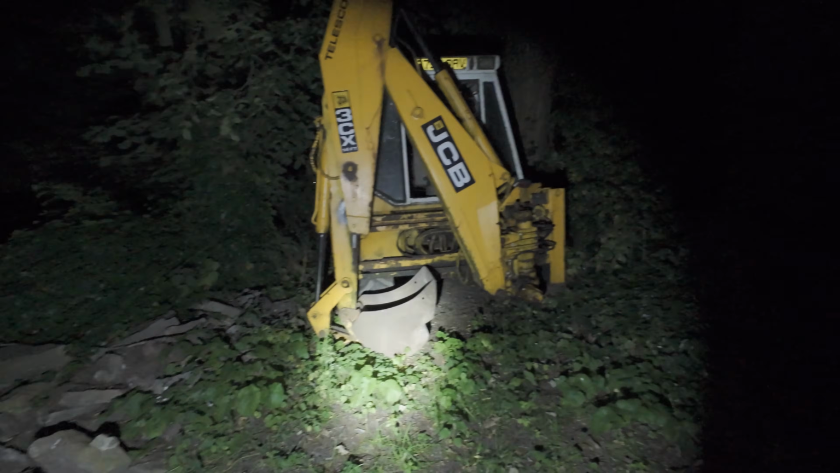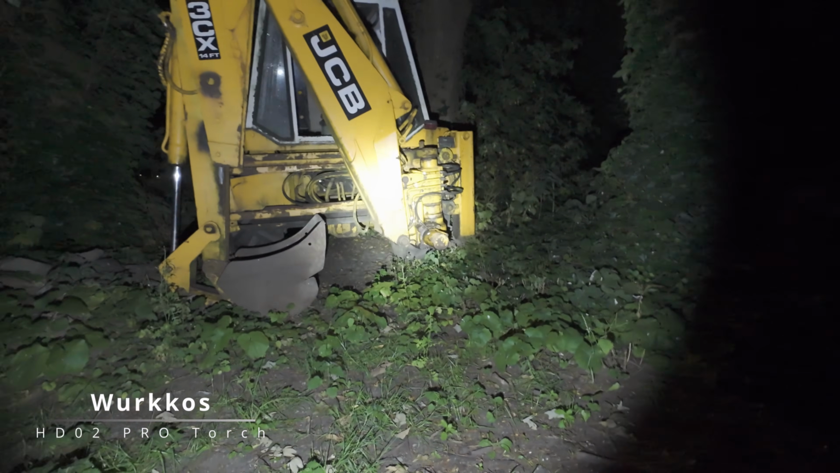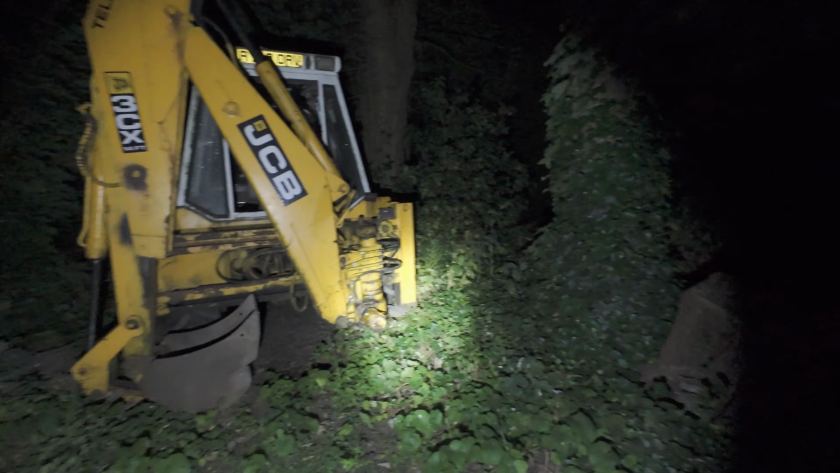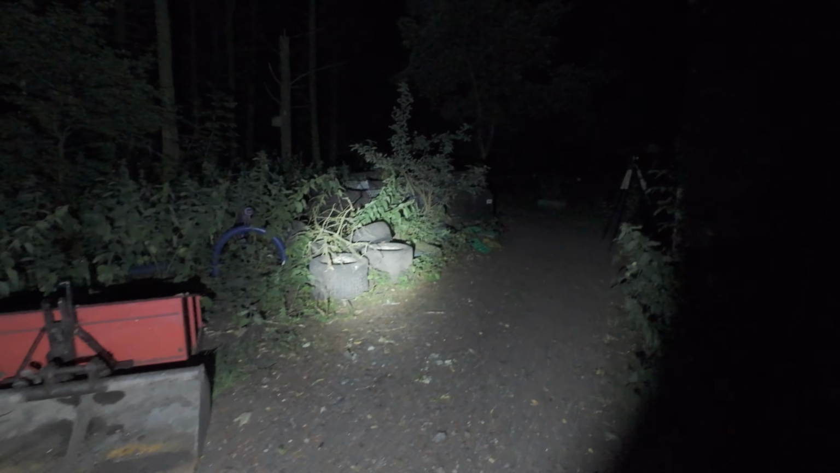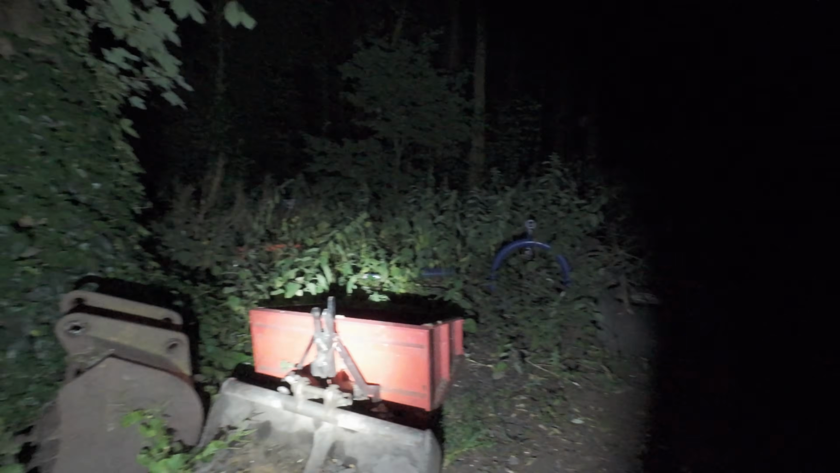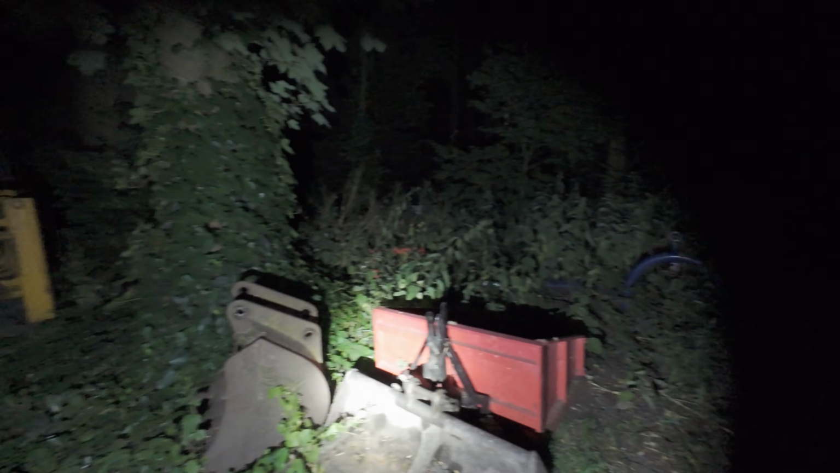There's actually a JCB just to the left of me, a little bit further down the track, and it's run underneath there, as you can see. I'm looking at it through the thermal now. Yeah, as I've made my way to the JCB, it's run behind and gone up through that undergrowth heading up towards the top of the wood. That definitely wasn't the one that I saw the other night, because that was a full grown one, and this one was just a youngster.